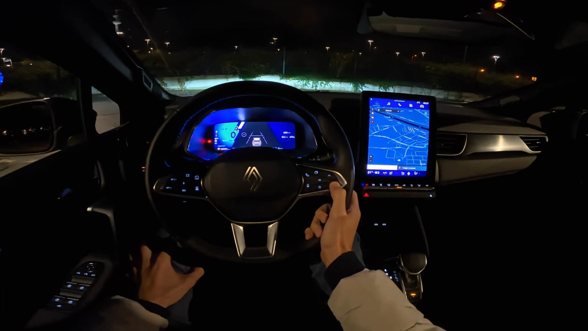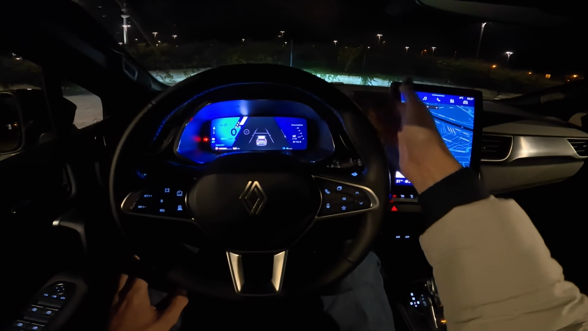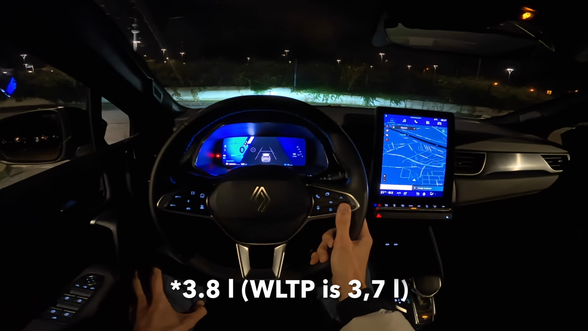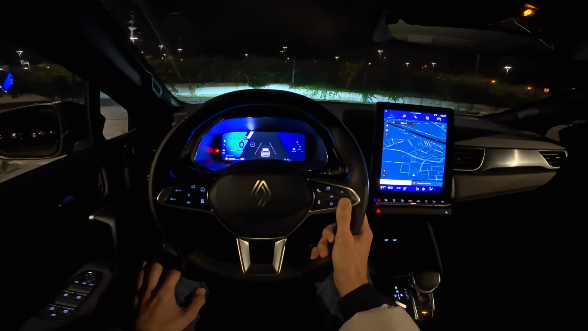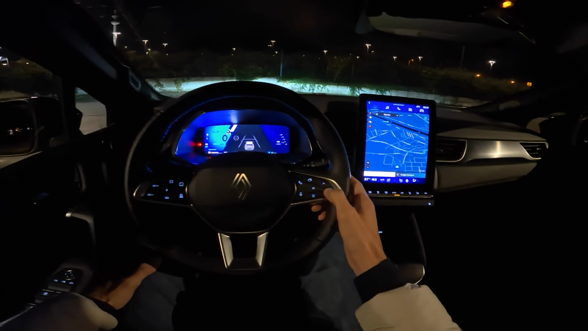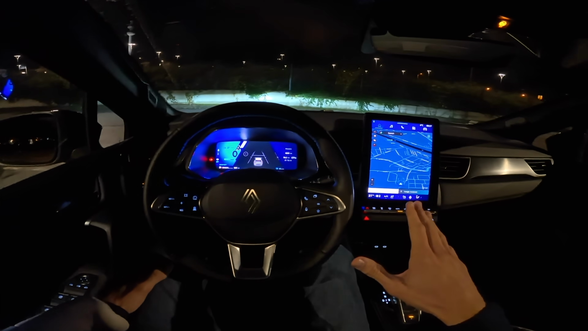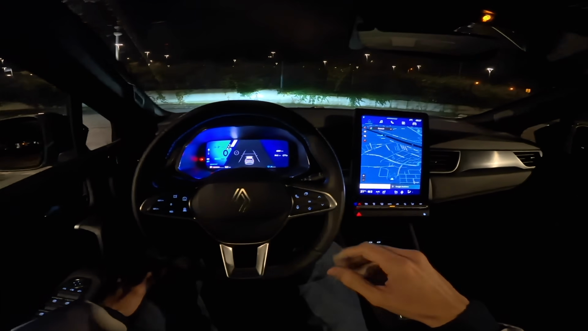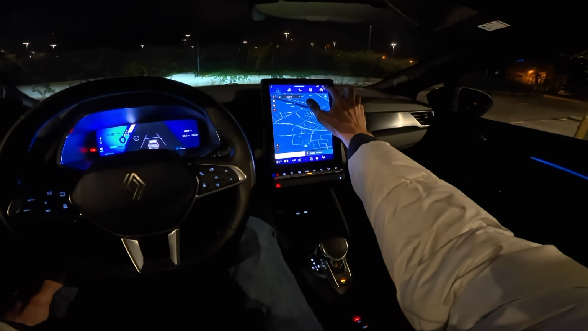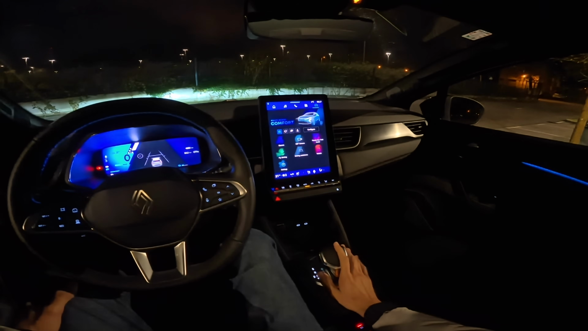Now, I already did a consumption test, so might as well show it to you. You can see here now 4 liters. My lowest was 4.8. Official WLTP is 4.7. So I got really close. Now, I've passed 54 kilometers. So this is night drive, little traffic, driving gently in this comfort driving mode, between 60 and 80 kilometers per hour. My average was 60 probably.